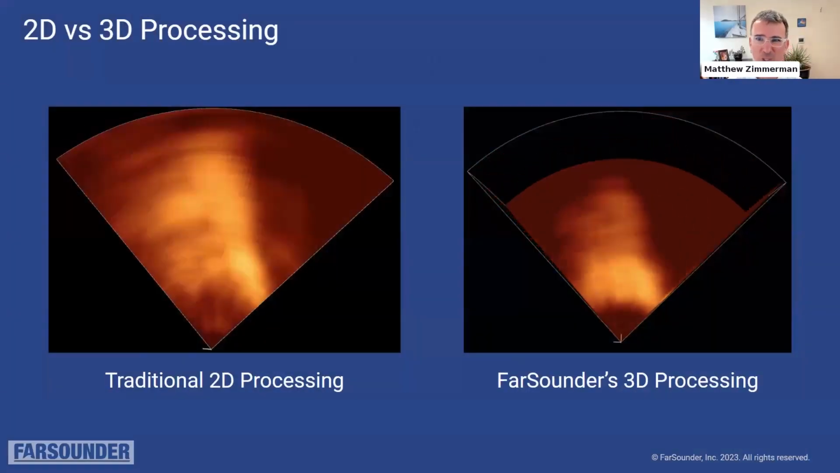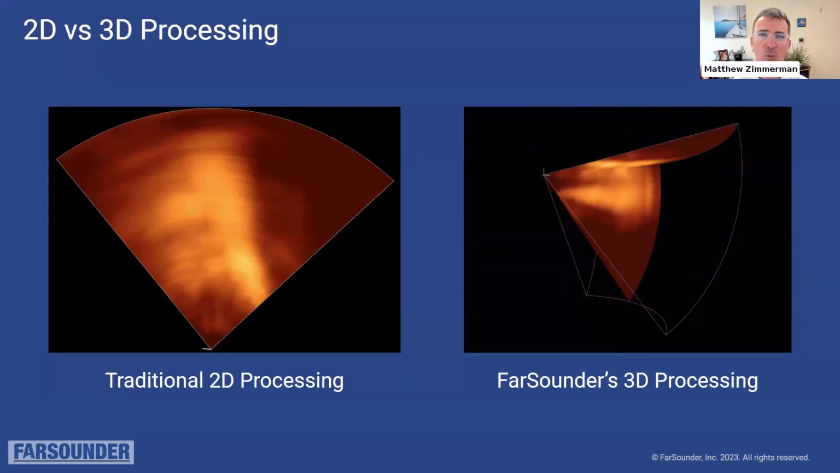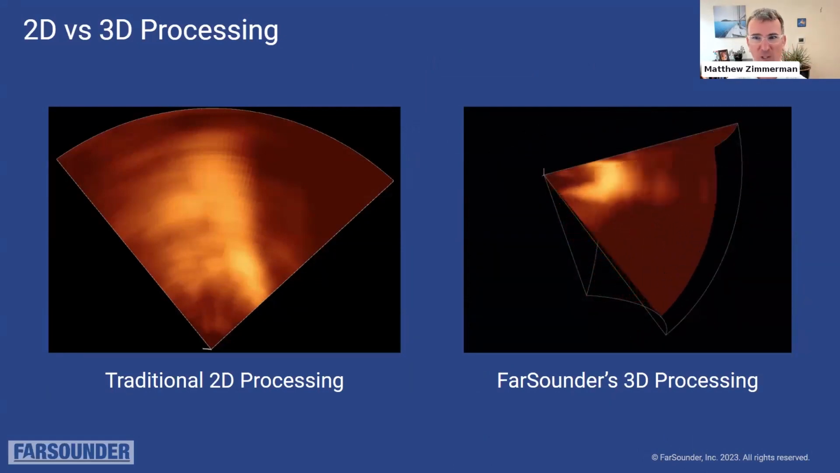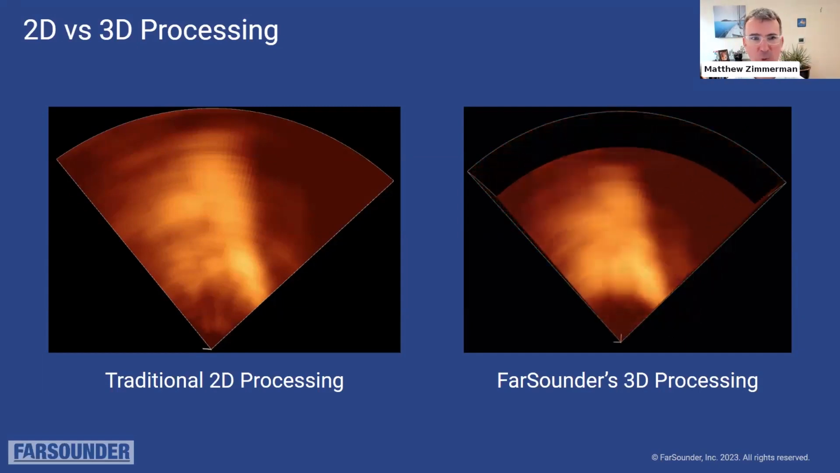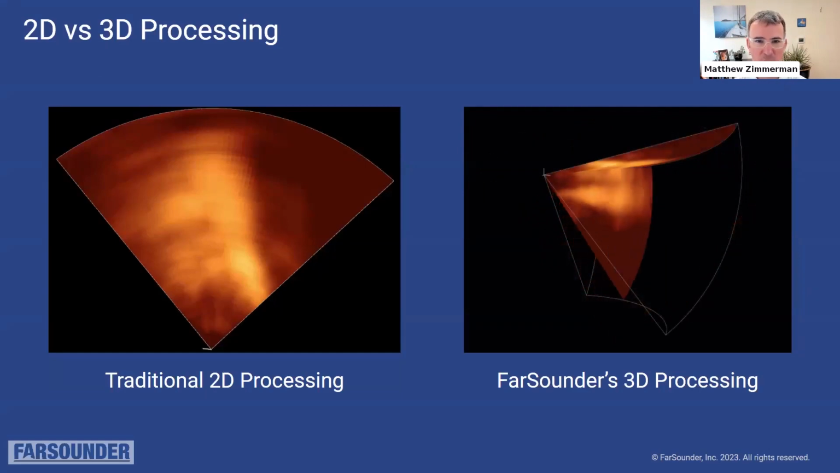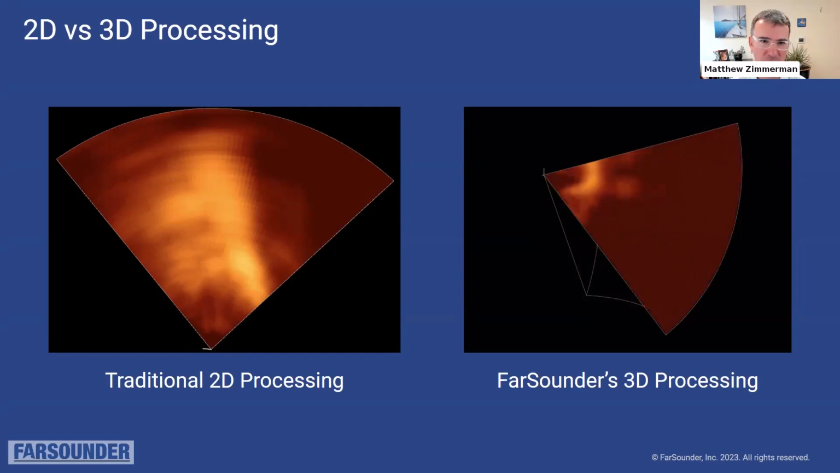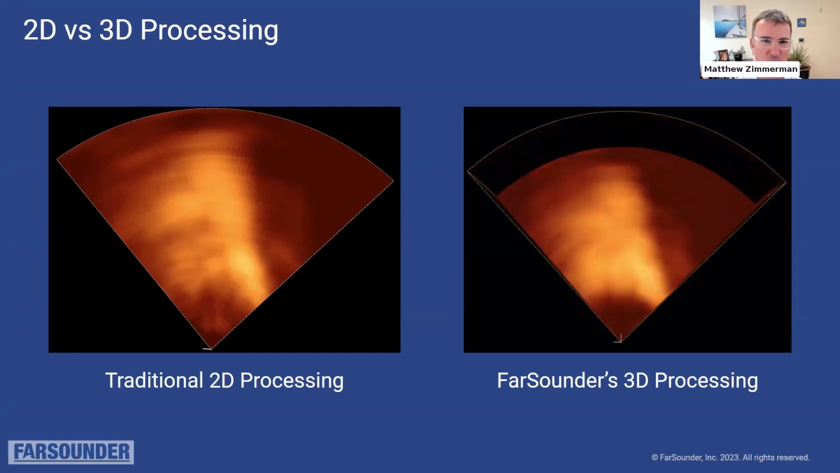Now that you've been introduced to what our technology and products do, let's take a few moments to talk about how they do it. So I wanted to explain the difference between 2D and 3D processing. In this example, I took a single ping from one of our sonars as we were doing testing and approaching a commercial pier.